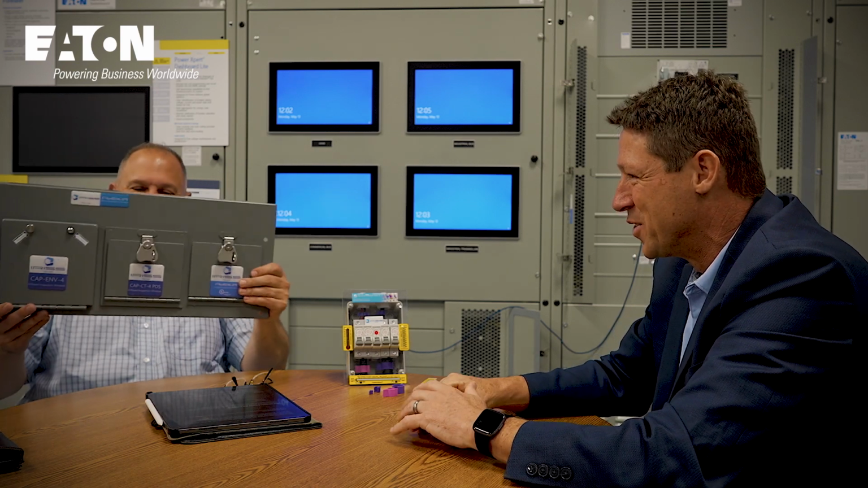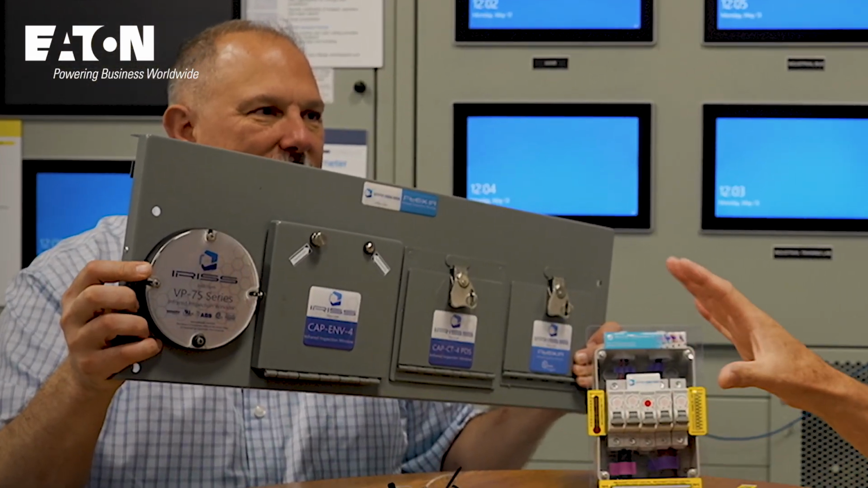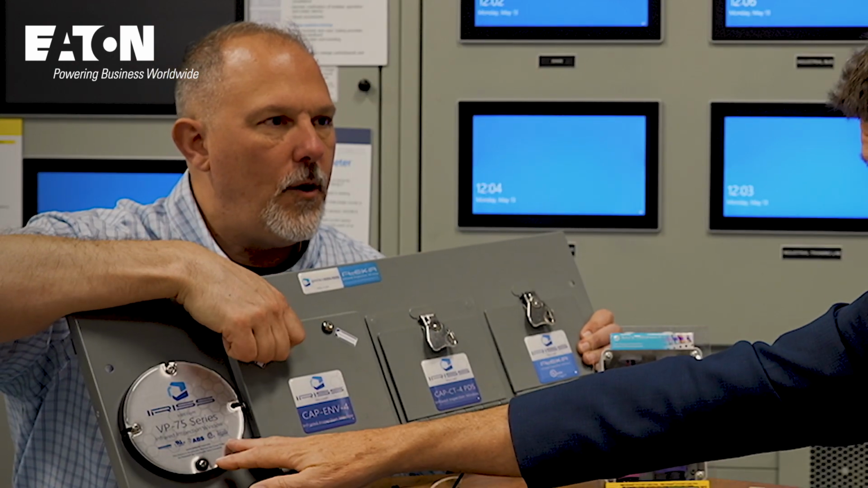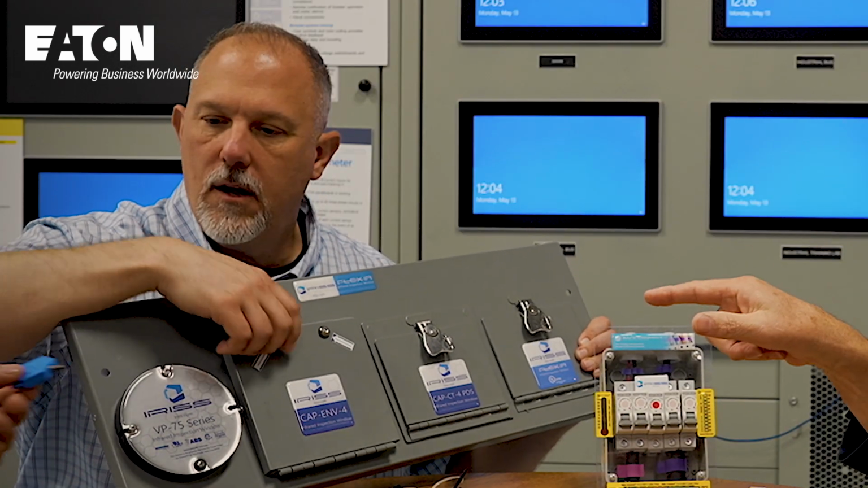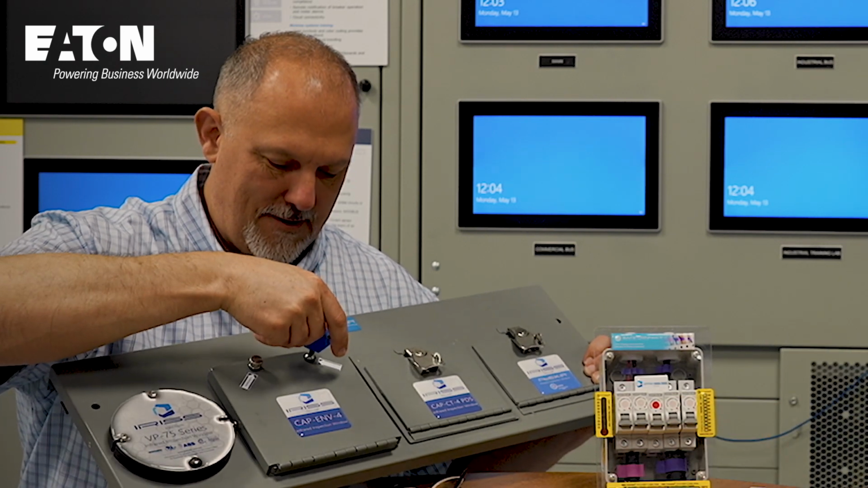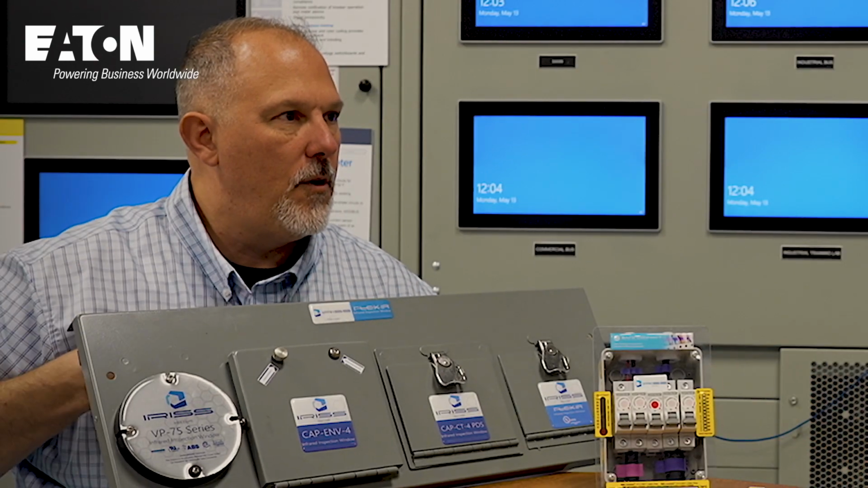Oh, this is perfect. There you go. Look at that. So that's the round window. Most of the manufacturers in this space have a round window, and it's a great window. But you're limited on the size of that window. You're limited to a 4-inch window, where the CAP series is the square window, you're not limited on size.